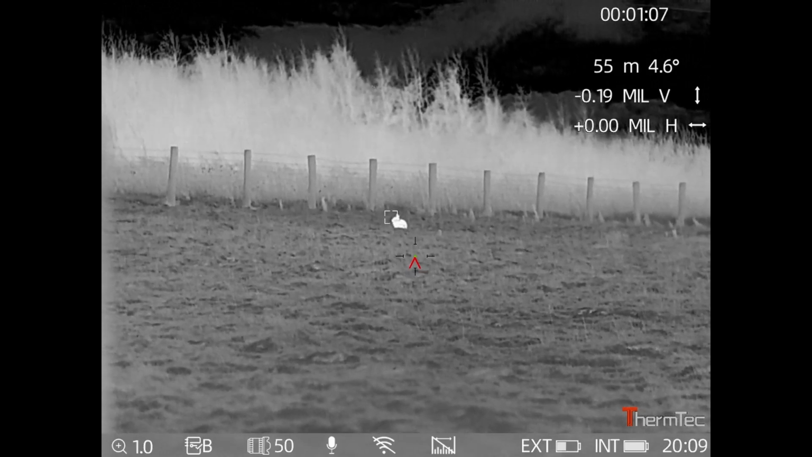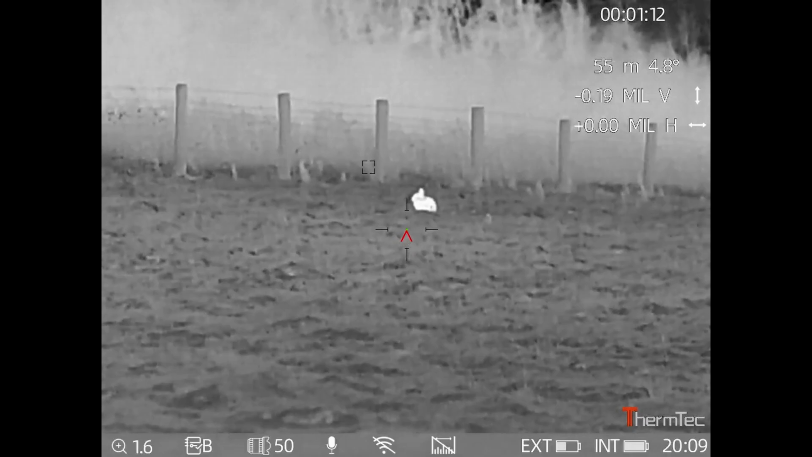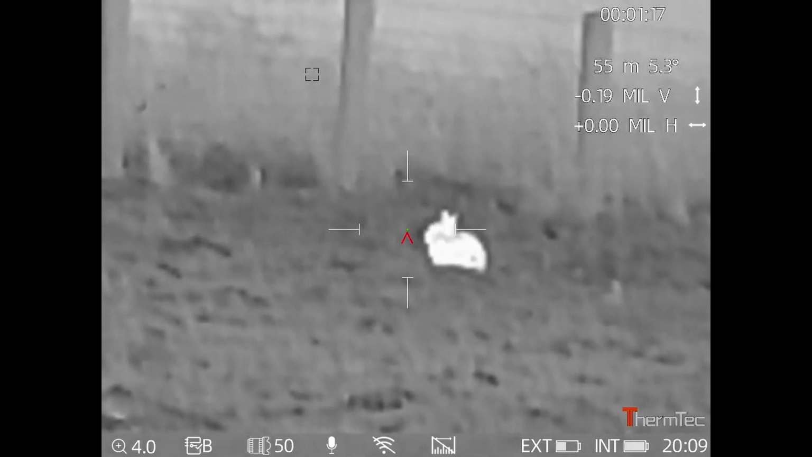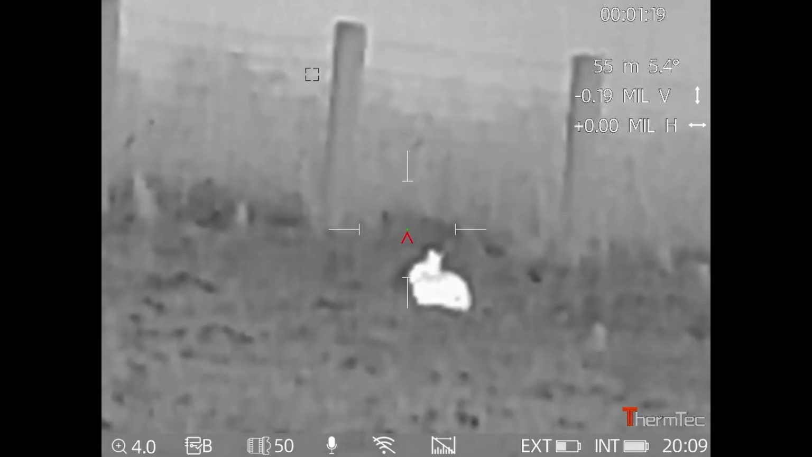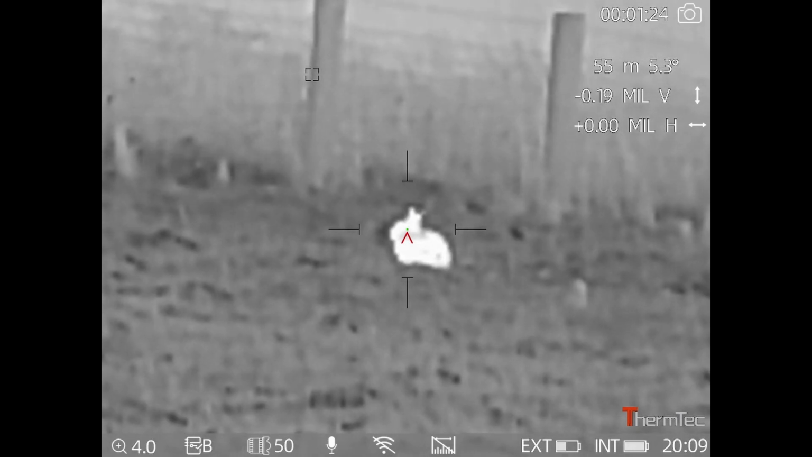This cover crop is great for the pheasants. It's also great for the bunnies as well. At first sign of trouble, they bolt back into there. I've managed to sneak down the side of a dry stone wall, and I'm just at a gate entrance and it hasn't noticed me yet.